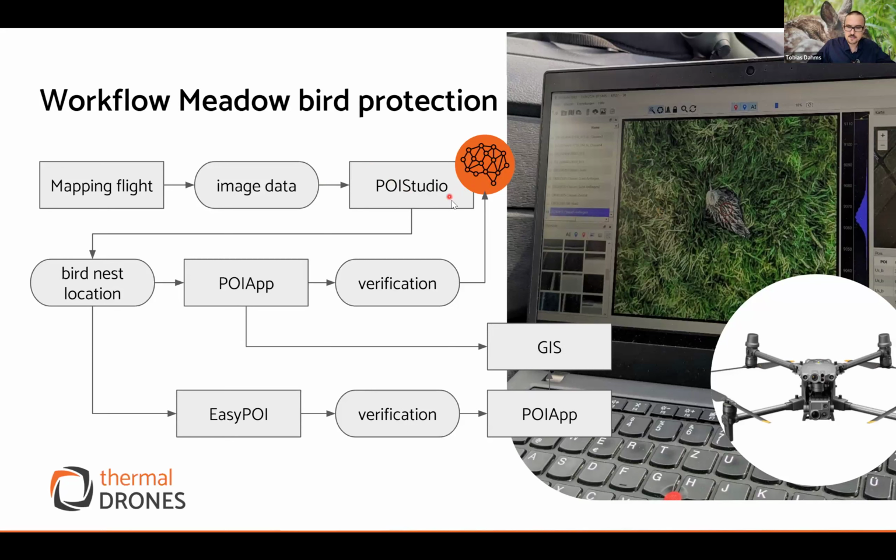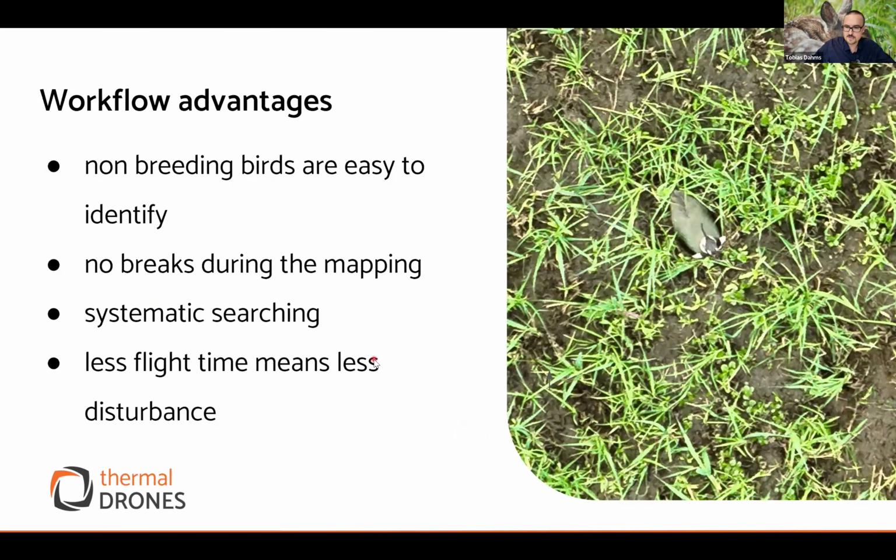Then we get bird nest locations out of Poise Studio, and we can transfer them either to our app and walk there with the smartphone and verify that it is a nest, or, which I would prefer because of this problem with breeding and non-breeding birds, you transfer this data into your remote controller and do another flight. The nice thing about the second flight is that non-breeding birds will move. So you have a very easy way to verify where the non-breeding birds are and where the breeding birds are.